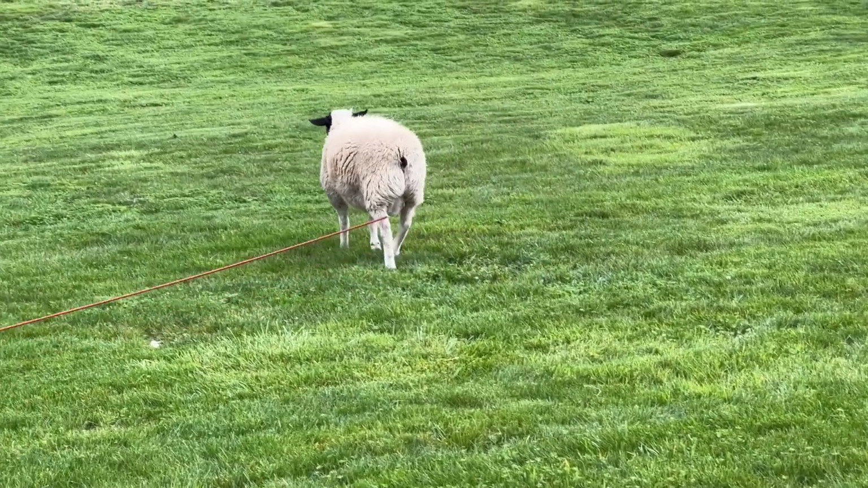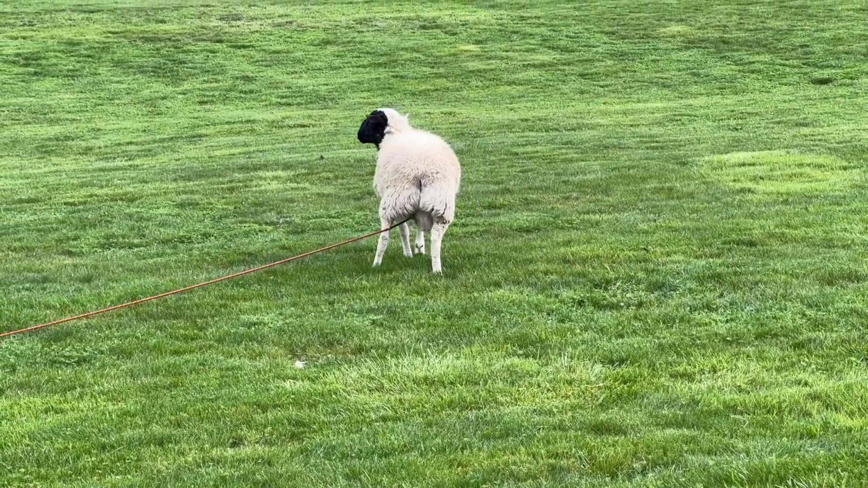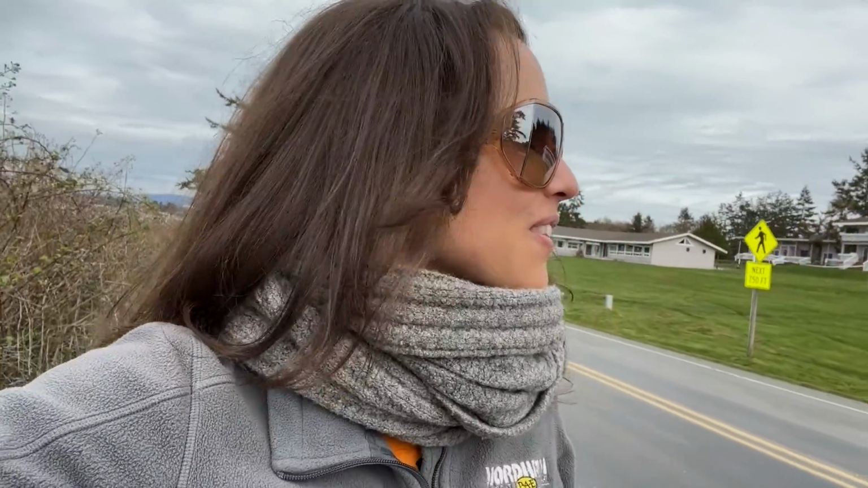I know, Martha. We got sheep pooping and peeing. I know. Sheep on a leash. Sheep on a leash, yeah. Another attraction here on Lopez Island.